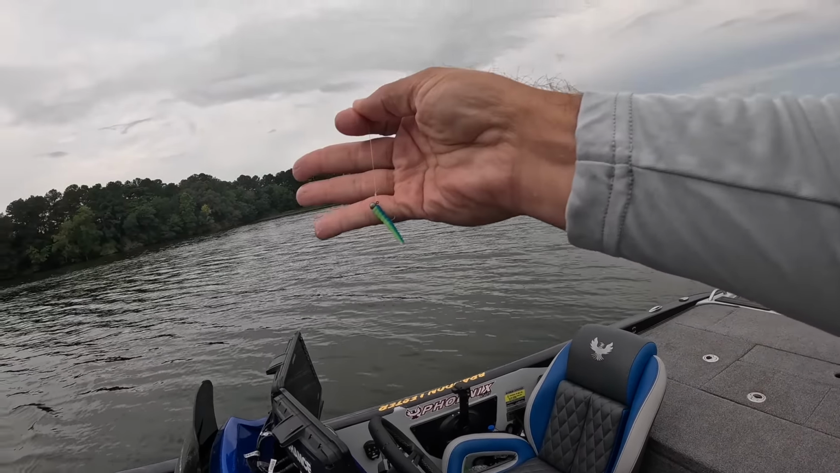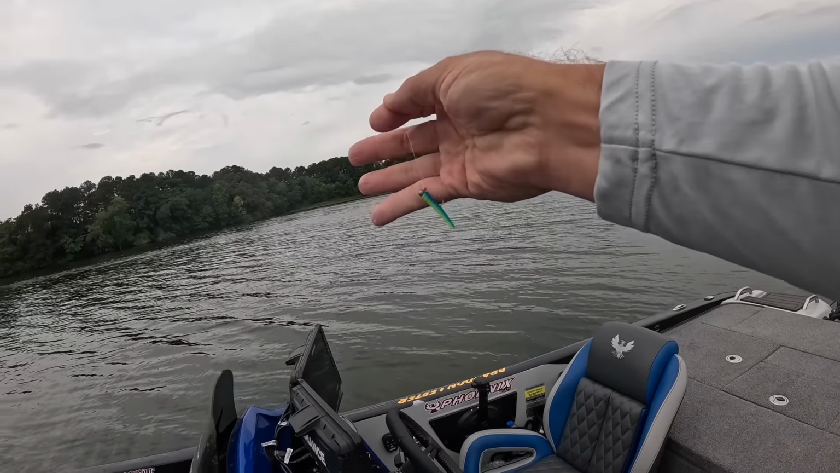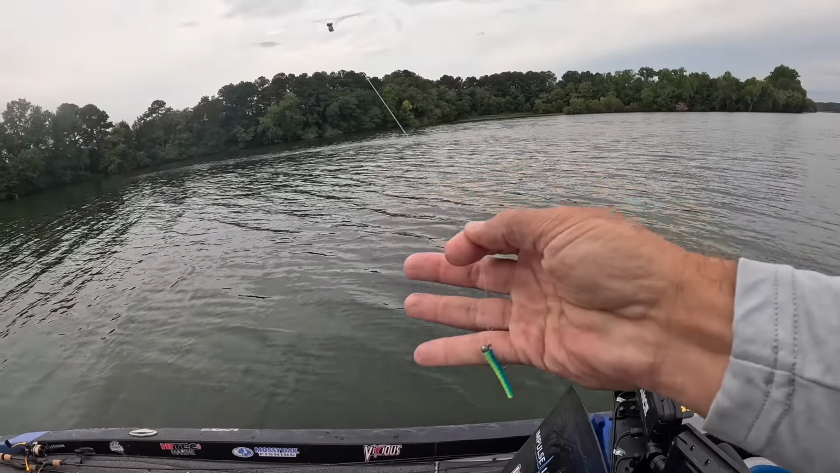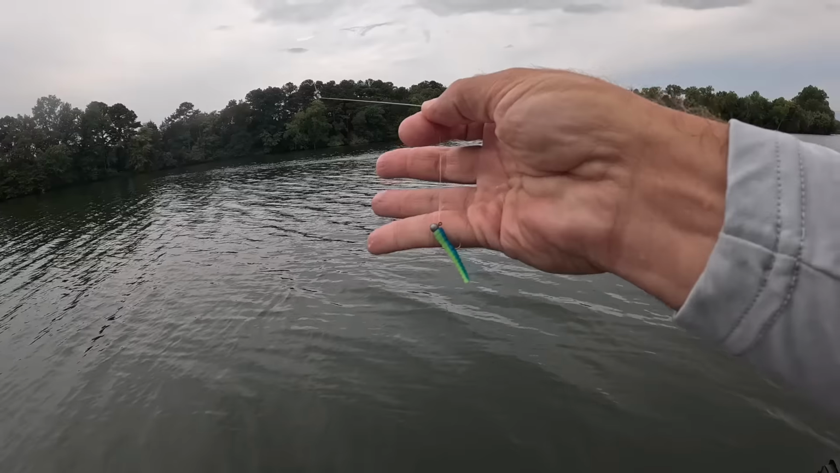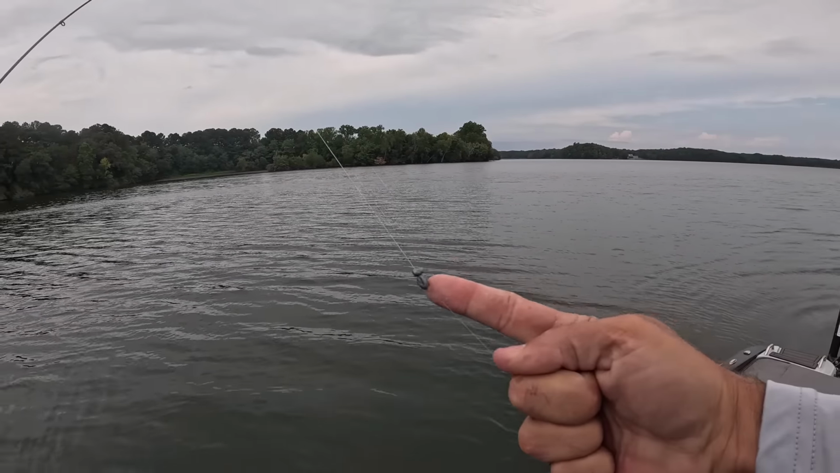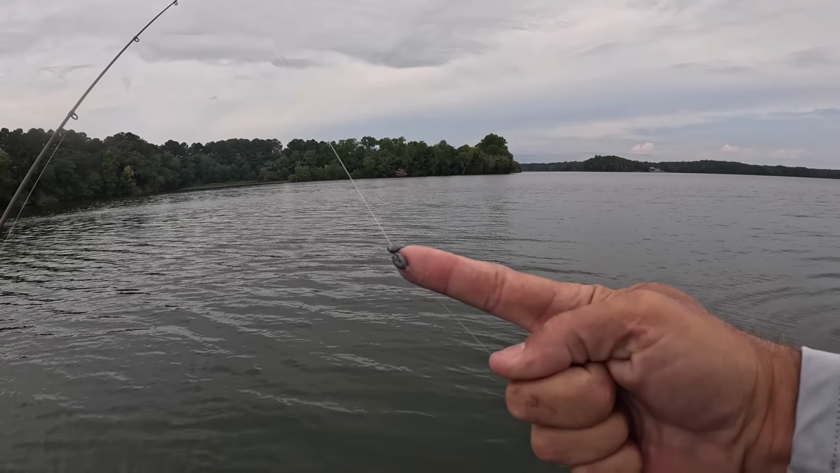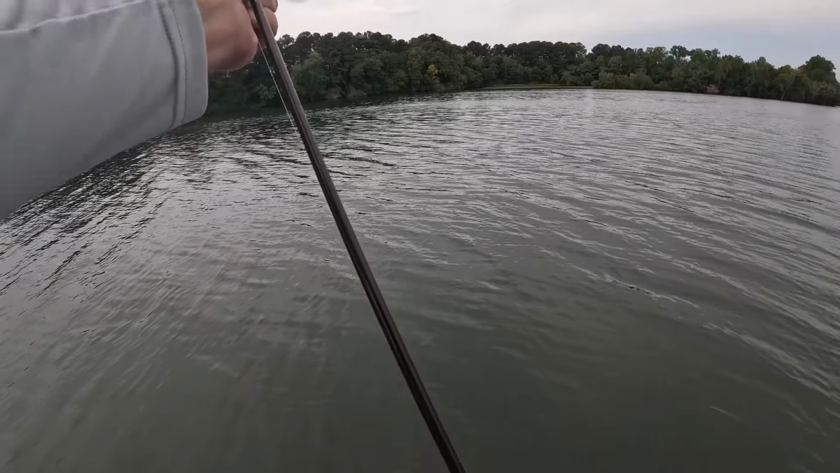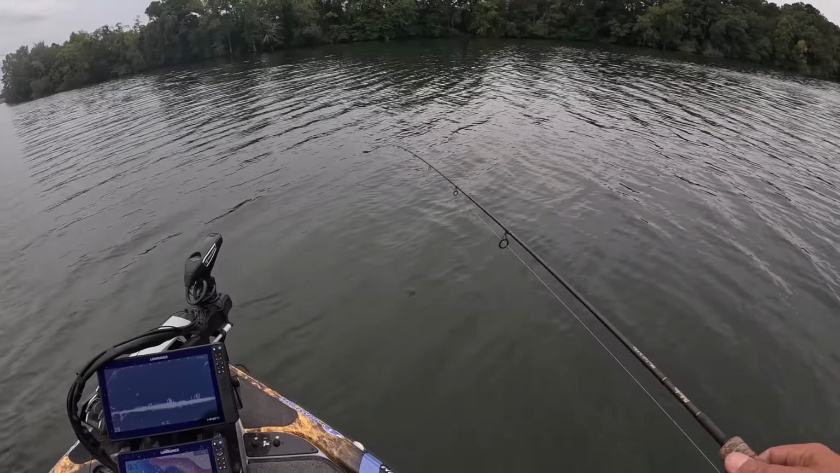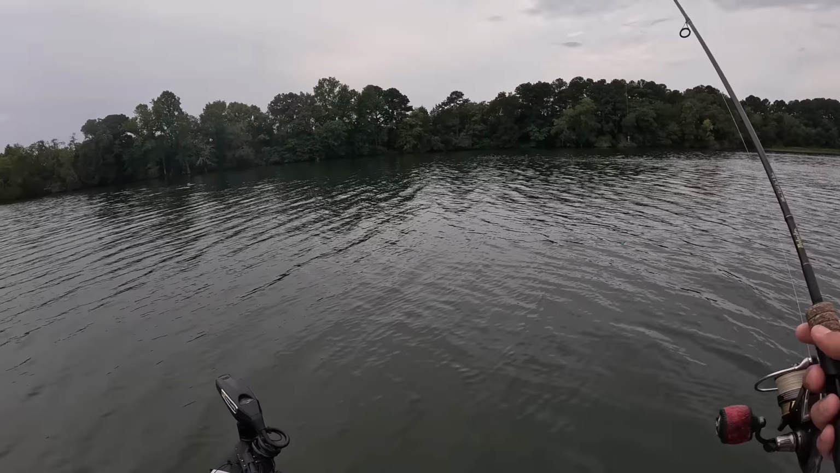That's a little bitty 1/64 jig head. Got a little small hook in it. You want to match the hook and the jig head to the jig you're using. That's a chartreuse and blue Trout Magnet. Right now, because it's windy today, I've got a number 5 split shot and a little bitty BB shot on the line, just to get it down there and so I can keep up with the bait. Today I'm using the 6.6 Mustad Detector rod,